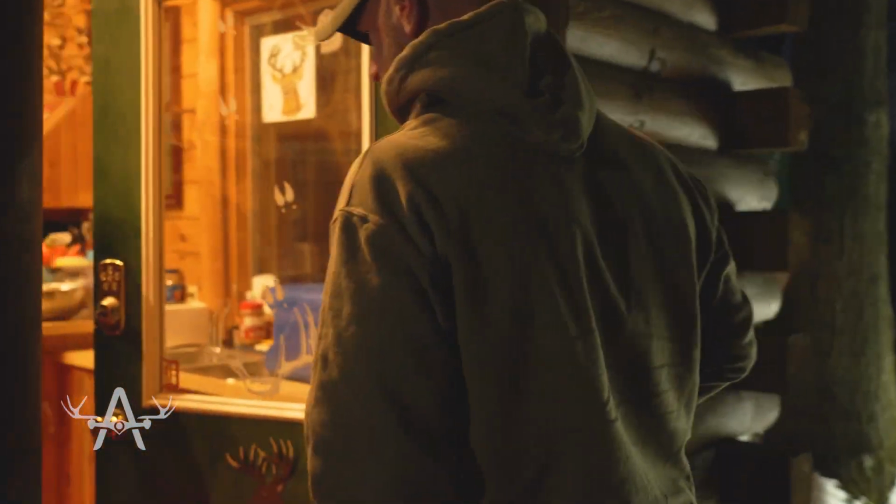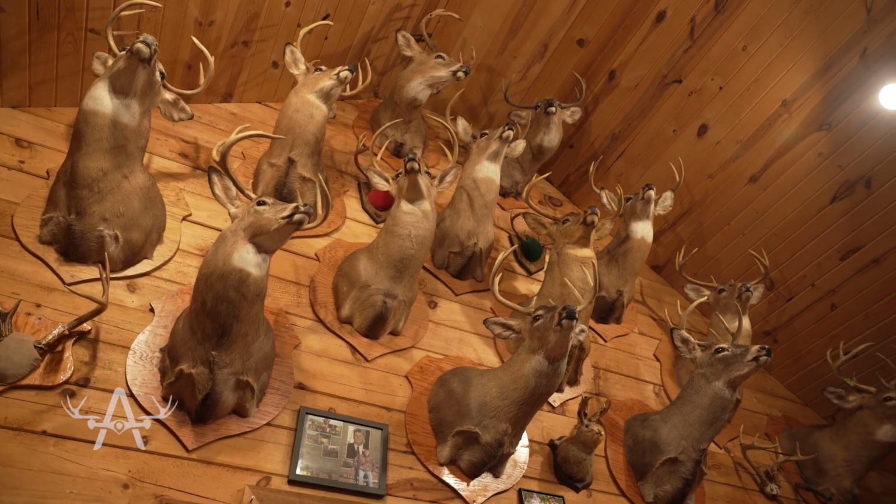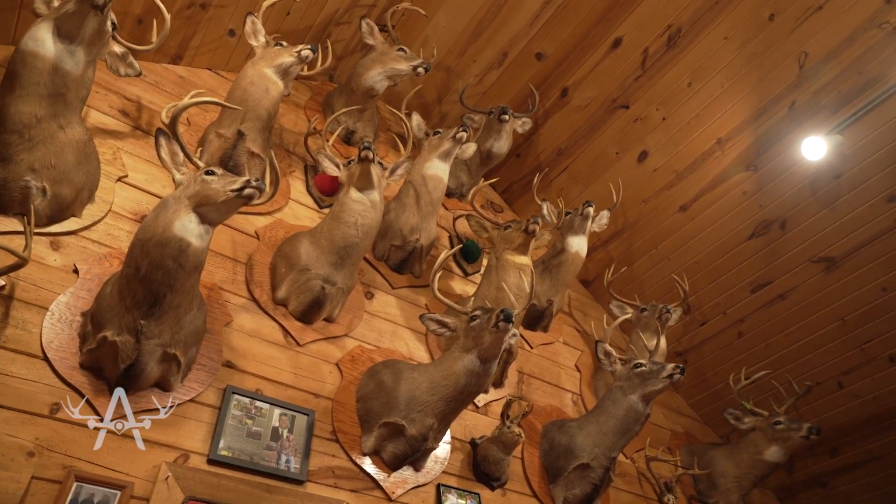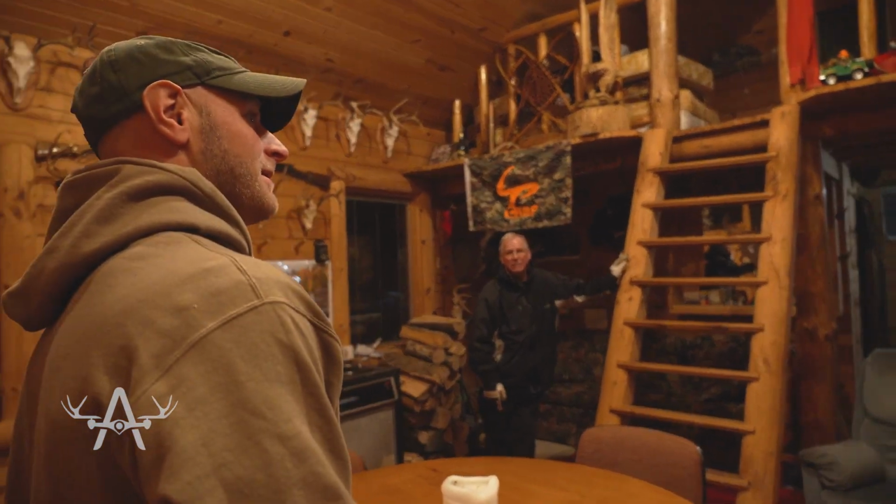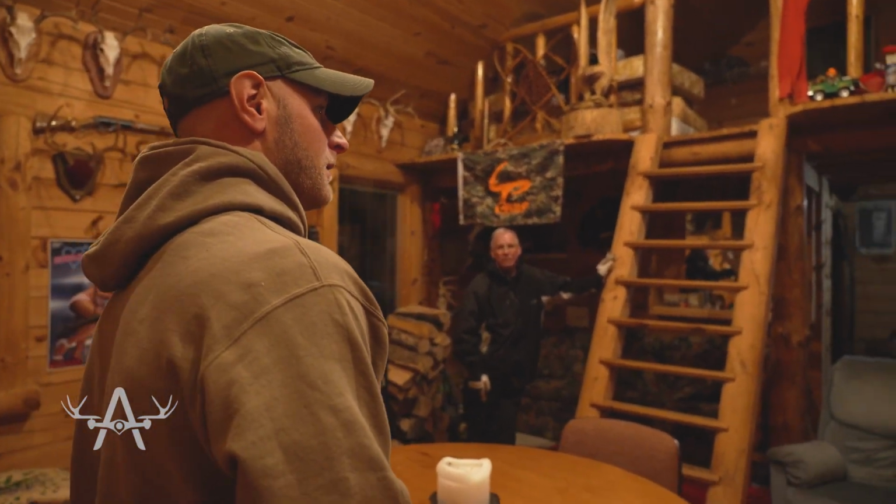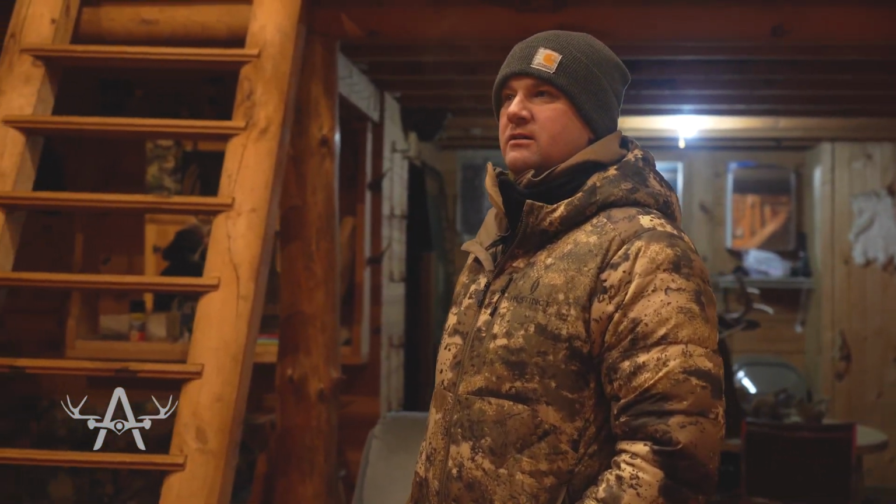Oh, you got the drone running there? Oh yeah. All the bucks that you see have been shot up here since the early 80s. Well, now that you know, every time they drive in late season, the deer are gone. They boogered right away. Oh really? Yeah. When I drove in, they were gone probably before all four tires hit the field.